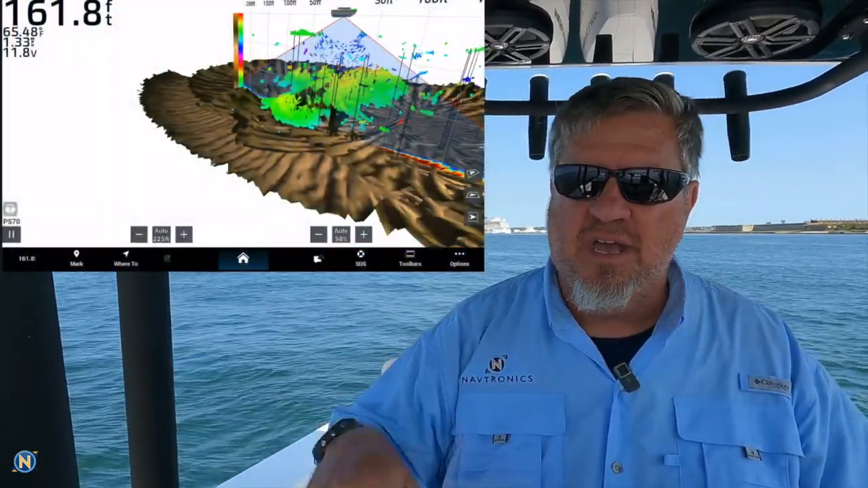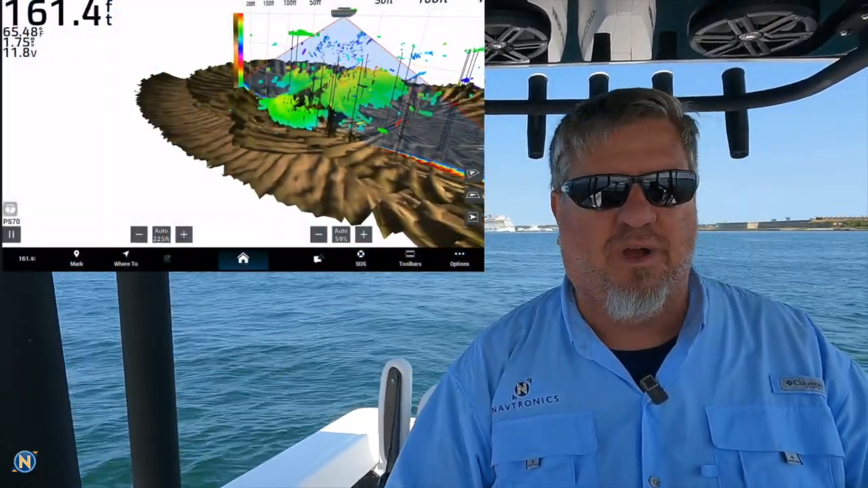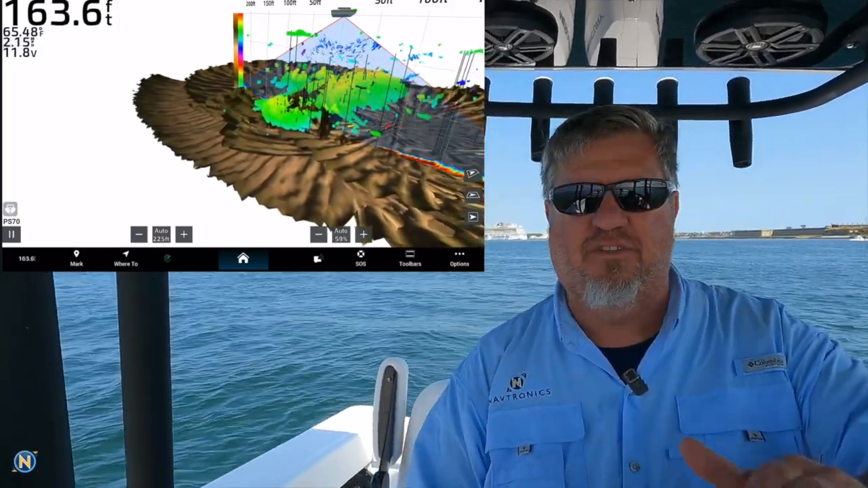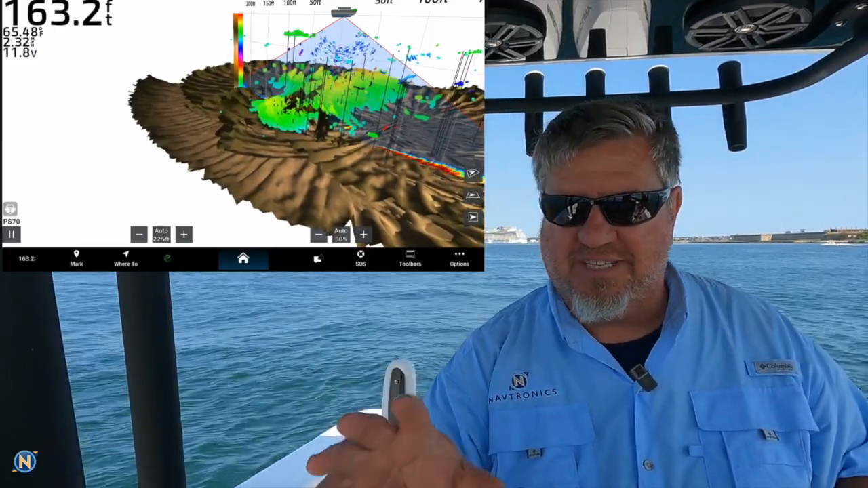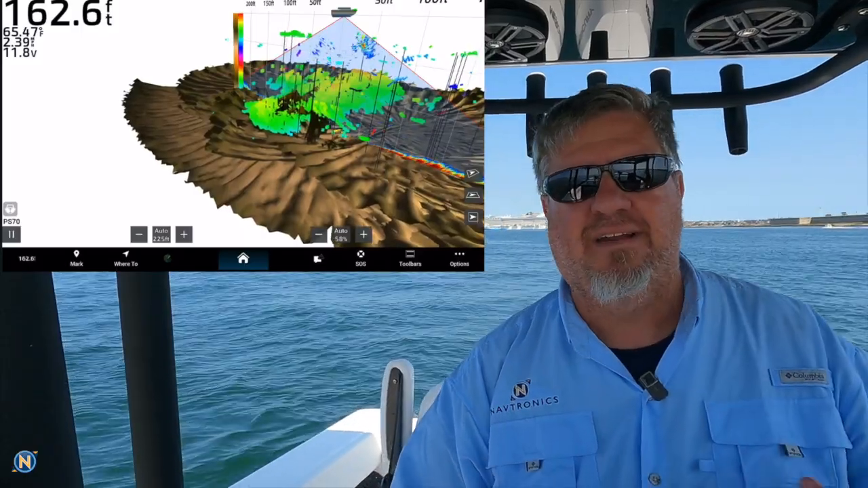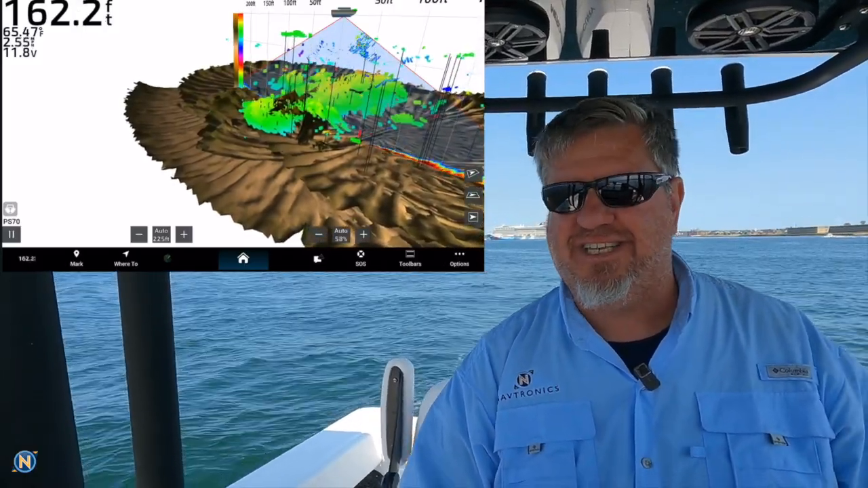So we went out here, and now, guys, I'm gonna go ahead and chop this up and probably edit it in like over here in this area. And you're gonna see what we're looking at here as we're going over. We're in 160 feet of water with this transducer, and you can see we've gone over this a couple of times, started mapping it out. But this green area that you're seeing right here is actually the wreck down there at 160 feet.